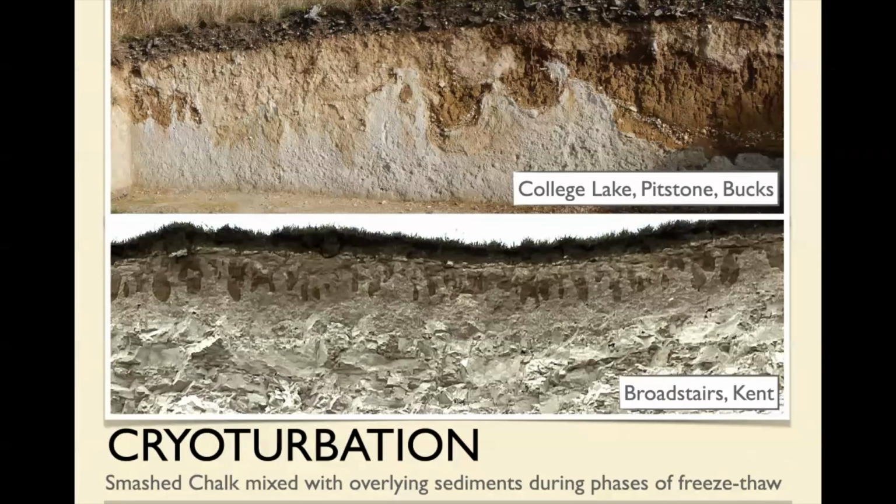This is chalk, this is chalk, and you get blobs of overlying material just sinking down into this melted surface layer when it melts. And at Broadstairs in Kent, where we went earlier this year on a field trip, there's this extraordinary set of blobs, sort of sinking down into the top of the chalk cliff. Just remarkable.